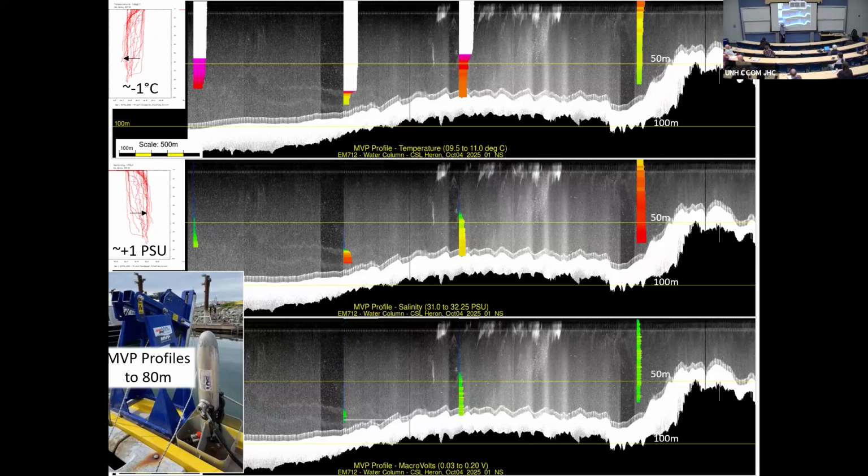This is just the 710, which interestingly, every time you slow to do an MVP dip, look at the propeller noise disappear. It's kind of depressing. But the third thing that I've never seen before, again, it has 2 optical backscatter probes. I'm looking for evidence of suspended sediments. And for the first time, we finally saw it, always in that colder layer there.